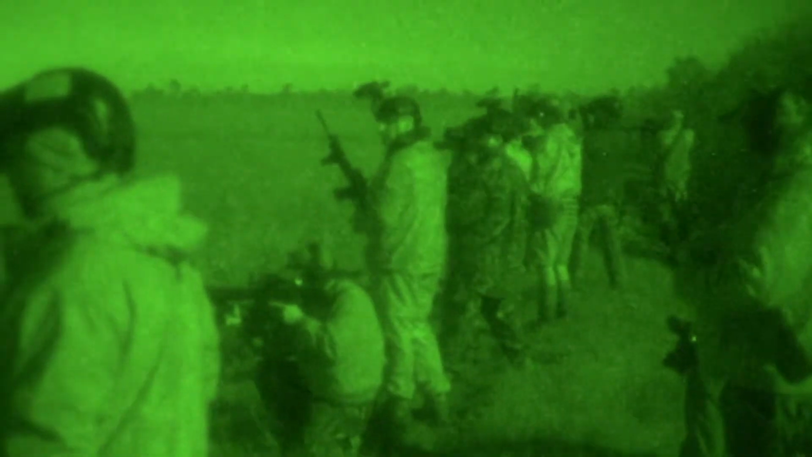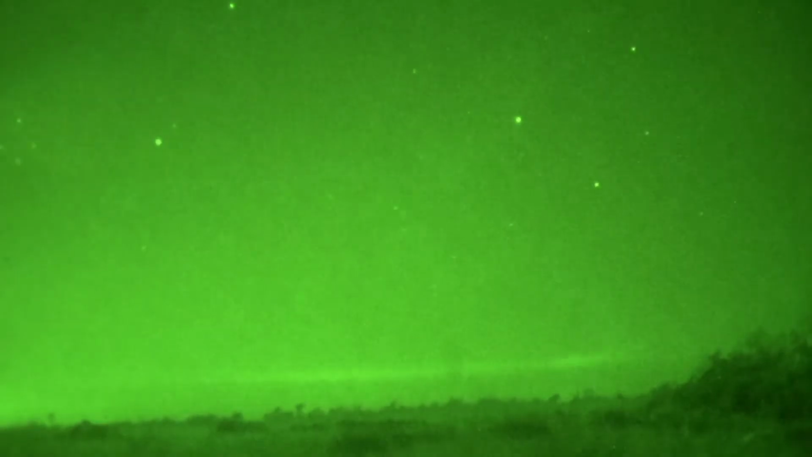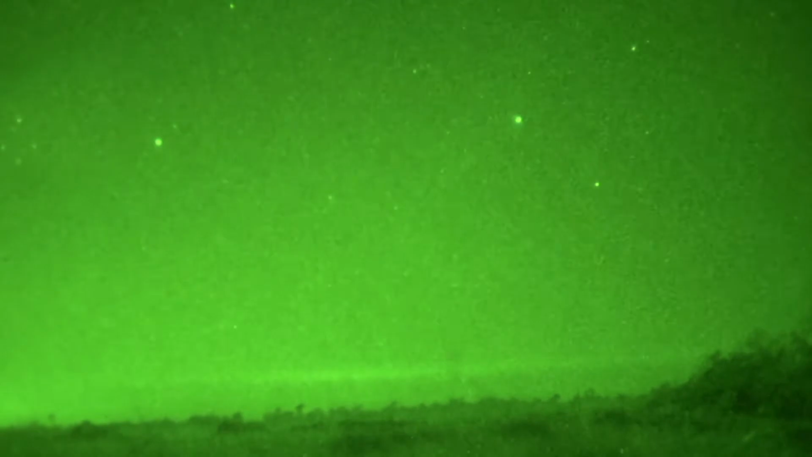You and the animals are the only ones that are awake. It's quiet. You can see the stars. You can hear the animals out there. The wind has died down. You can even see shooting stars. Sometimes you just want to sit back and soak it all in.